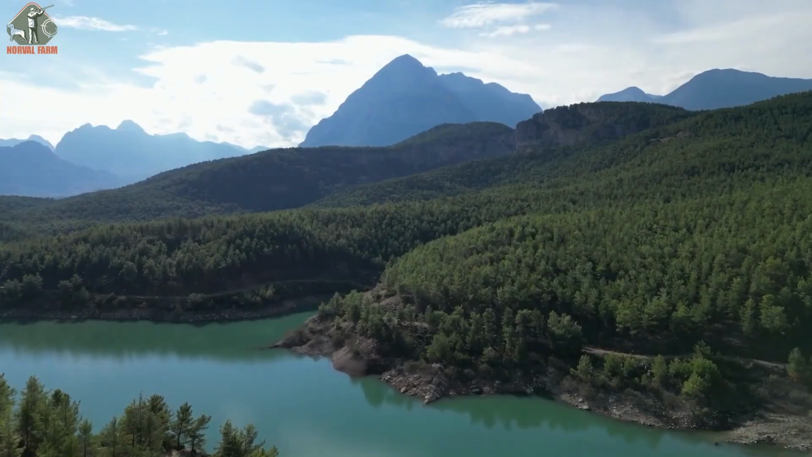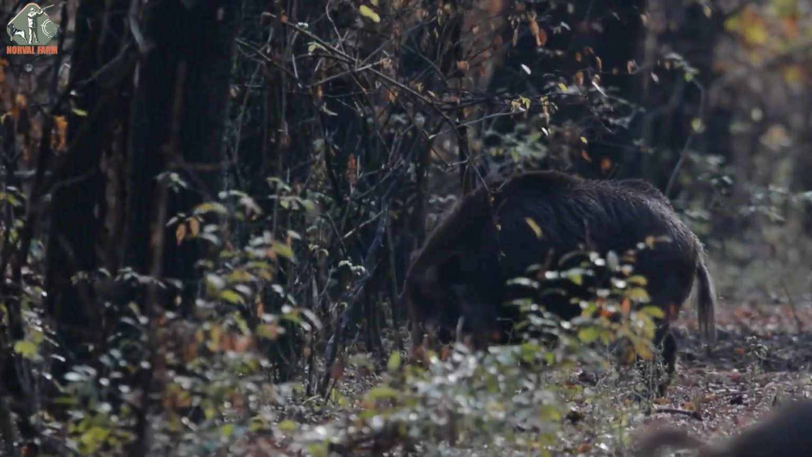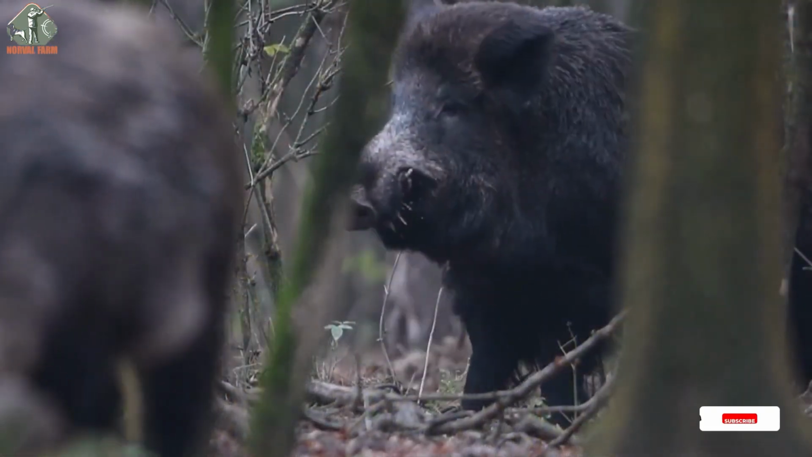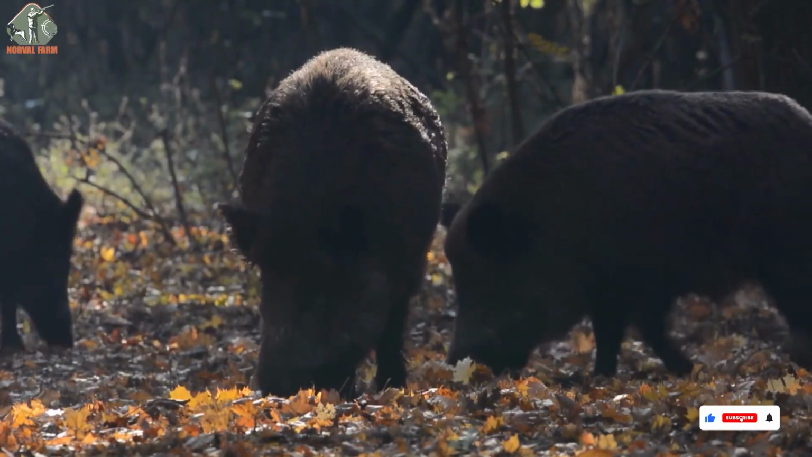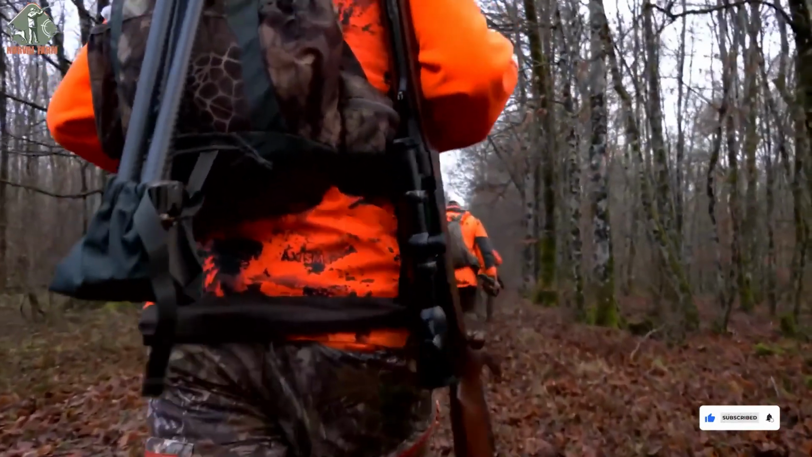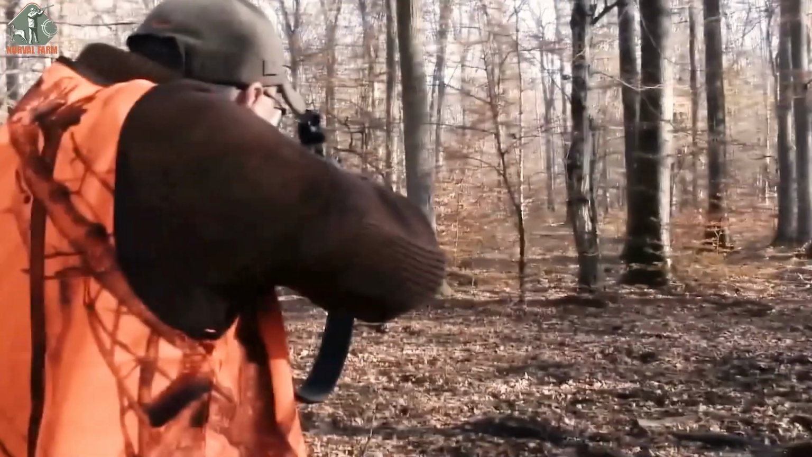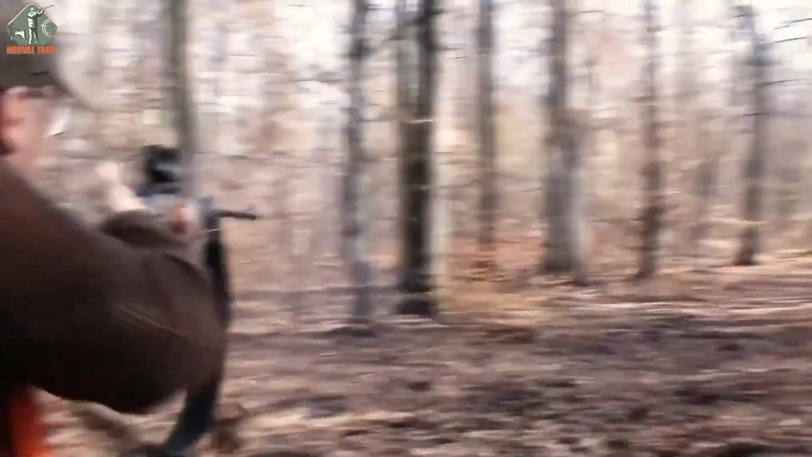When the first leaves begin to turn gold across the forests of Turkey, hunting season officially kicks off. In the cool, breezy autumn weather, much milder than the sweltering summer, wild boars often gather in groups and head out in search of food. That makes it the perfect time for hunters like us to track them more easily. Now, let's dive straight into a thrilling, intense, and emotionally charged hunting expedition together.